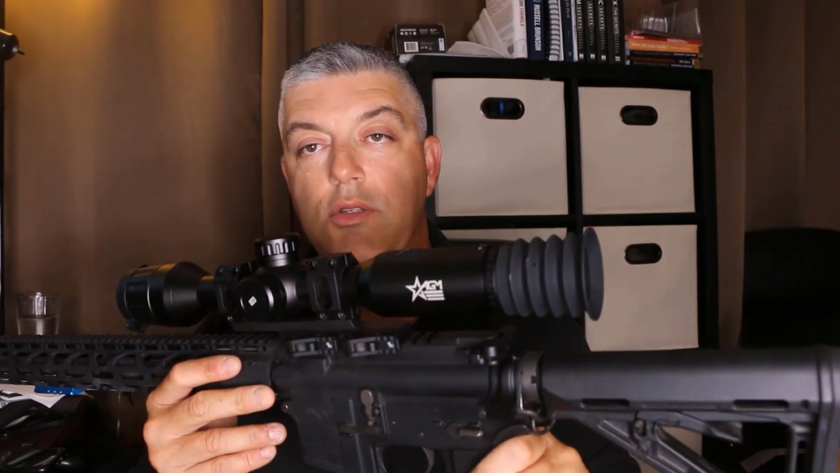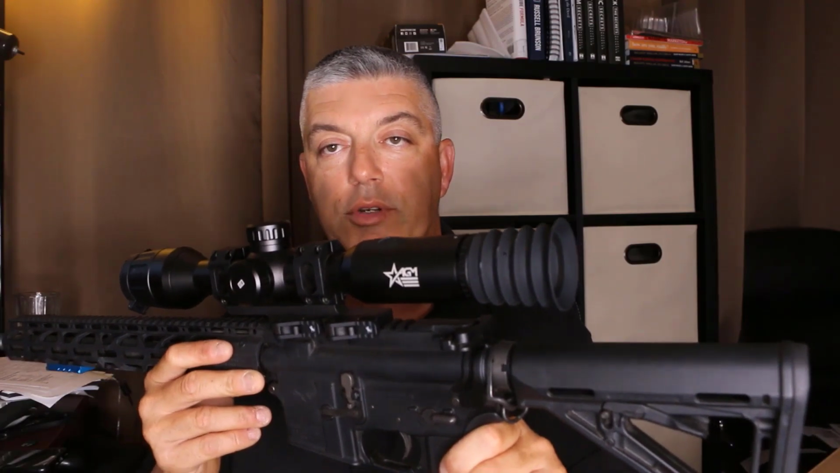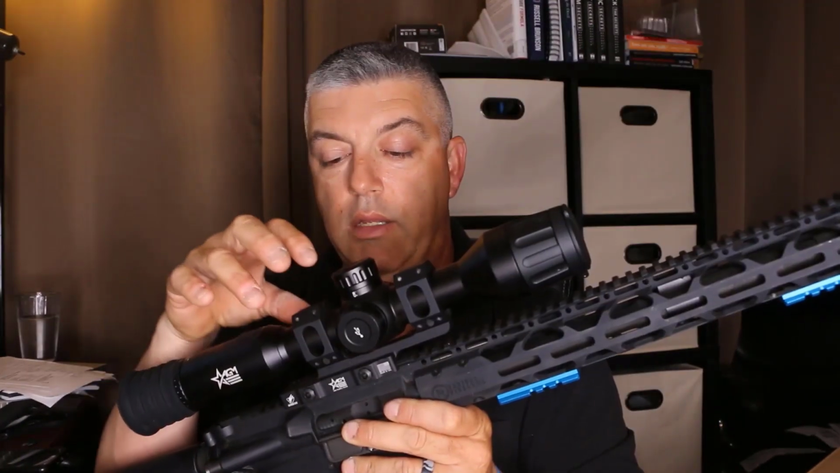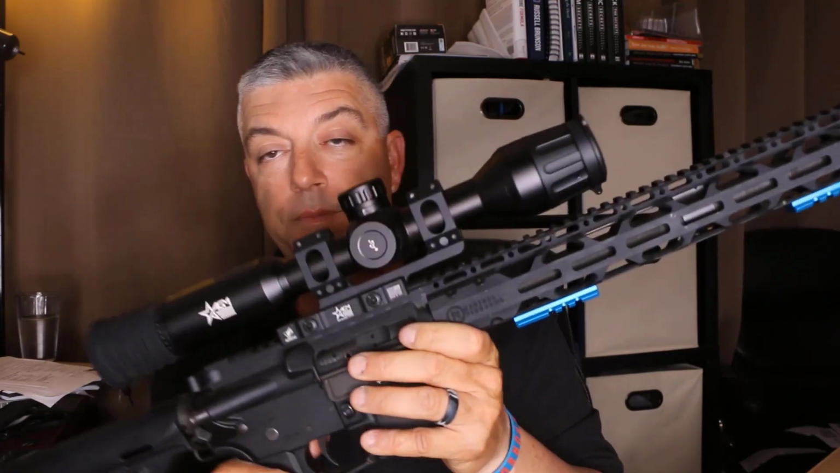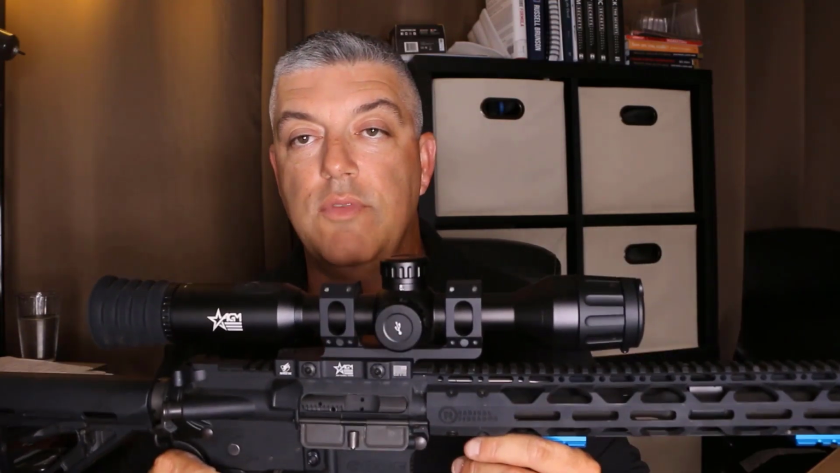These units all have a 50 Hertz refresh rate, which is really good for when you're panning. It keeps your screen nice and crisp. These units all have a high resolution OLED display screen inside, again pushing the clarity. They also have onboard recording and onboard memory, 64 gigabytes inside, so you can put lots of videos on here and not have to worry about running out of space. You can record snapshots as well as video.